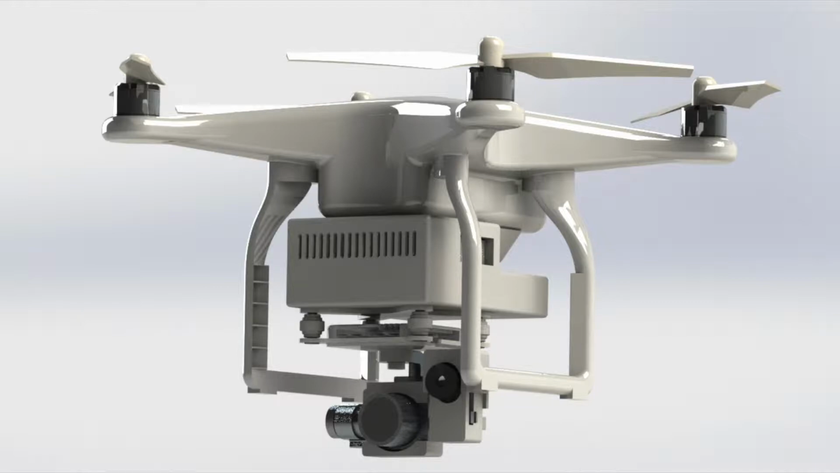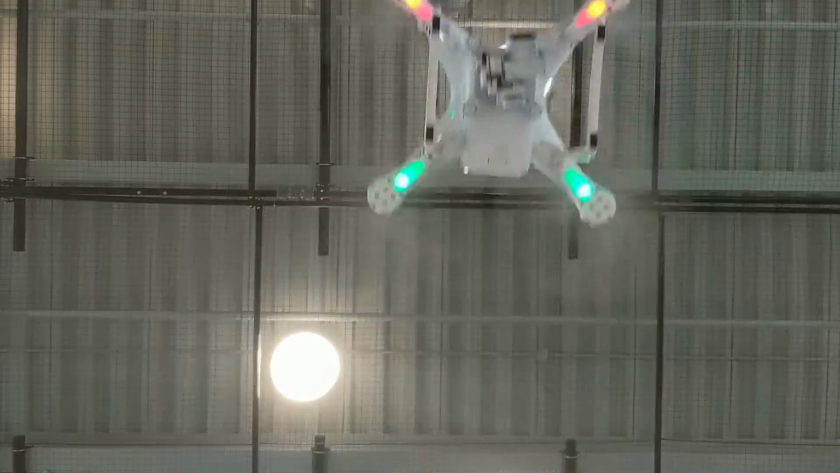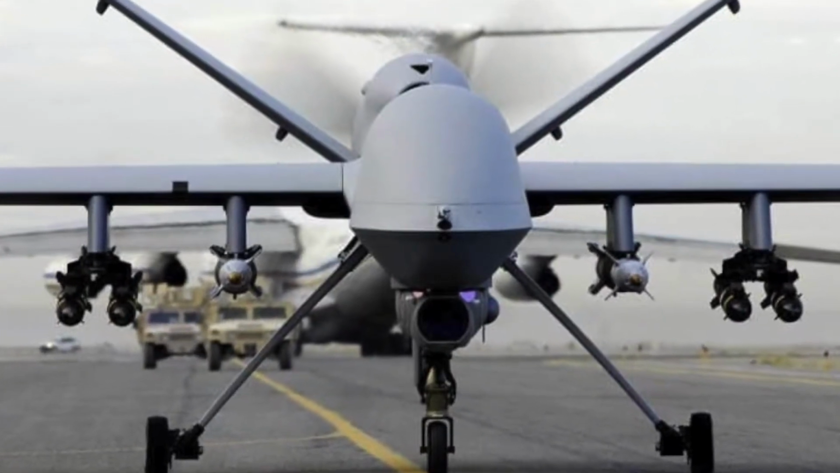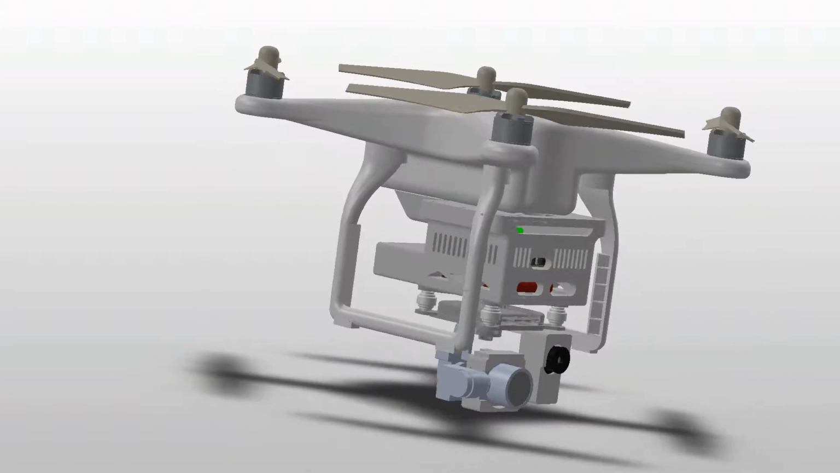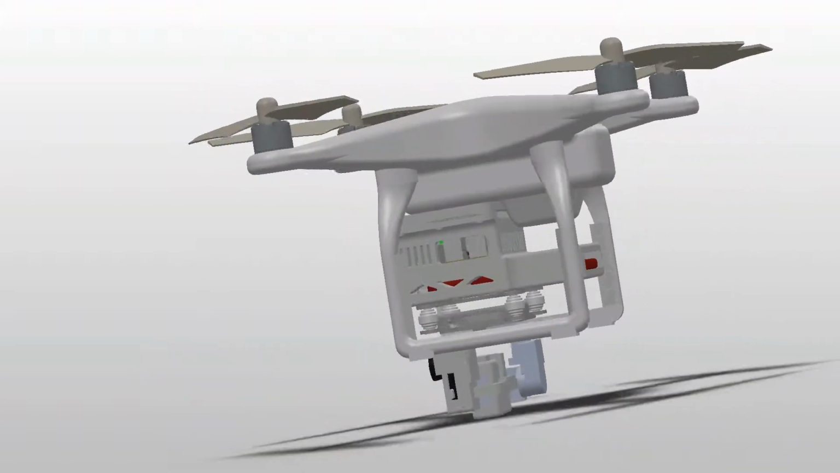Thermal imaging has applications across thousands of industries, including search and rescue, firefighting, environmental protection, and many others. However, the only way to use the power of thermal imaging on a drone is either to have military-grade equipment or the money to spend thousands on a professional drone. Our goal is to lower the barrier of entry for drone thermal imaging so more industries have access to it.